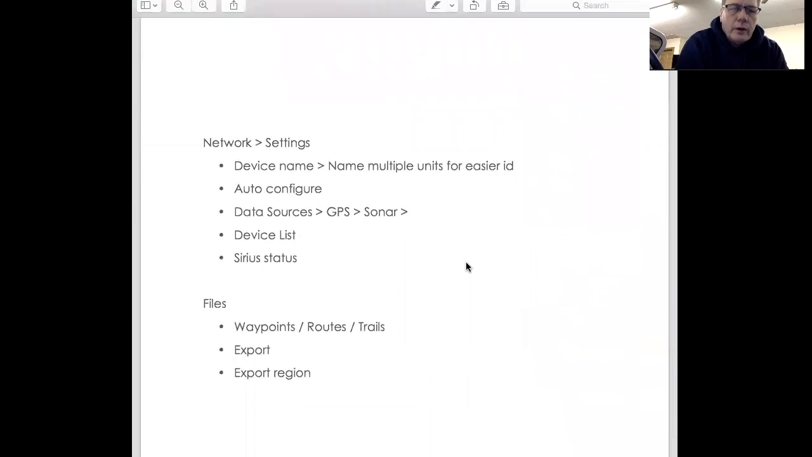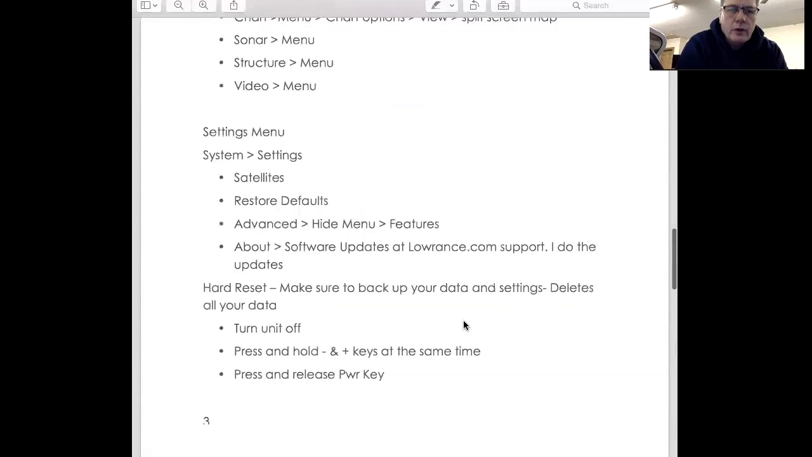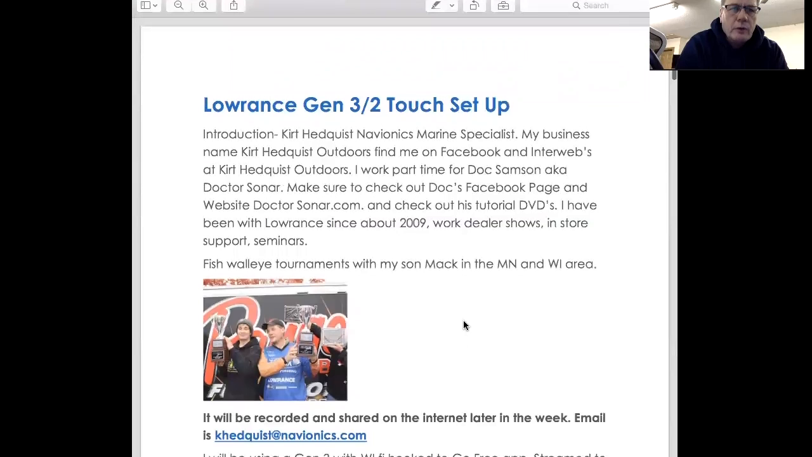We'll show you in files. Files is pretty important. Waypoints, routes, and trails, how to export them, how to export a region, how to basically back up your waypoints, routes, and trails, so you don't lose them. And a lot of good data can be lost in a second. It's a computer and it can crash. It is what it is. So anyway, this is kind of what we're going to do here, and go from there.